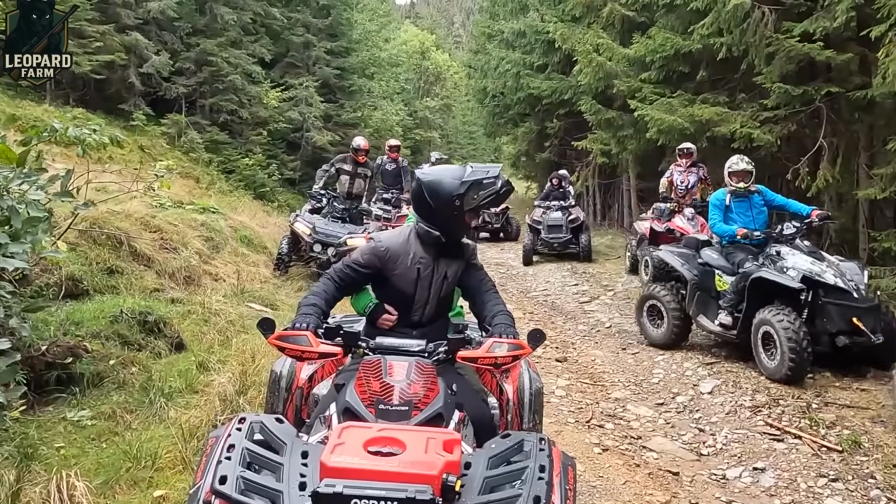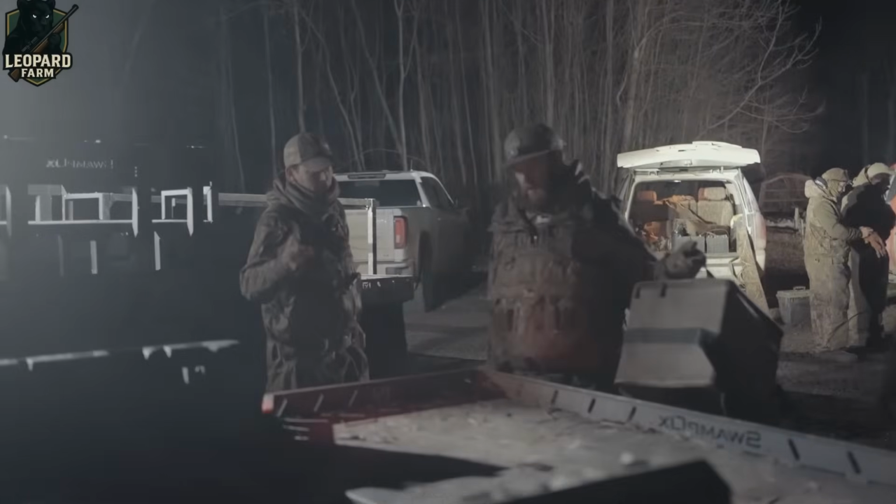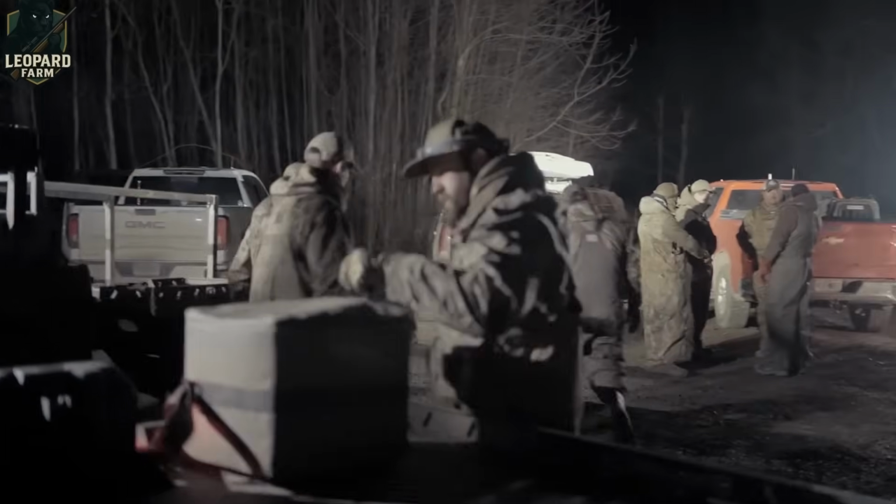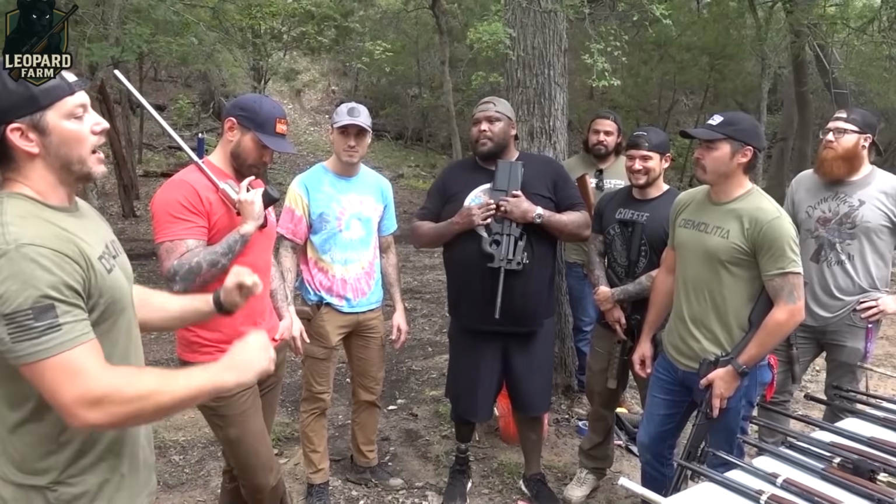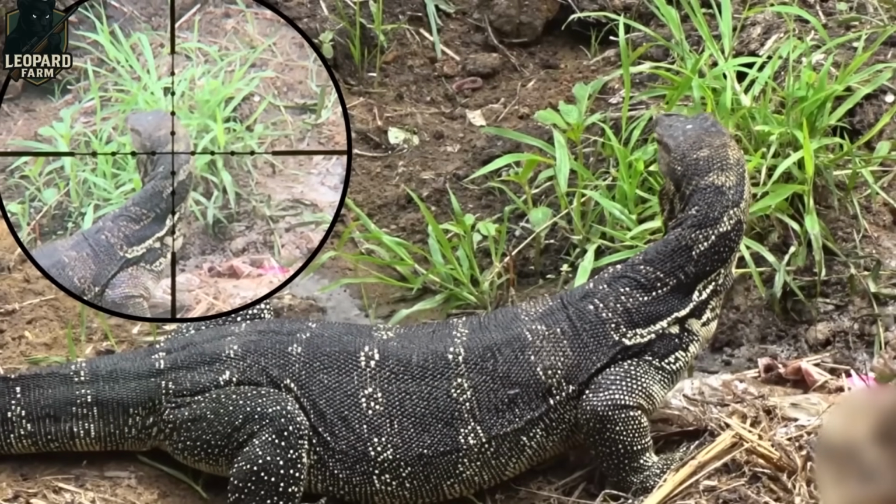To curb the rising tide of Komodo dragon incursions, local authorities have launched a targeted population control program, bringing in expert hunters to manage the situation. Only licensed professionals with proven skills in tracking large game are allowed to take part, operating under tight regulations.